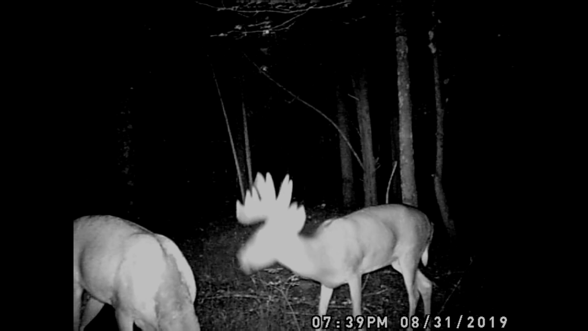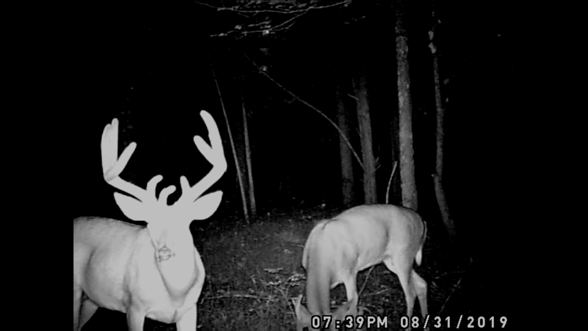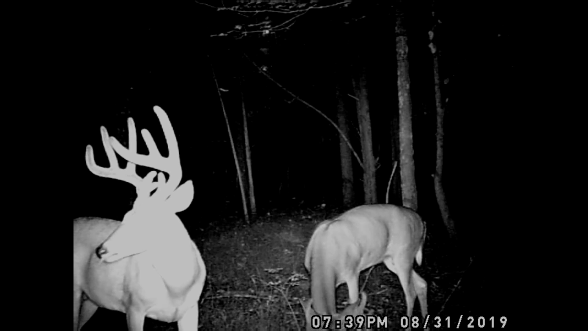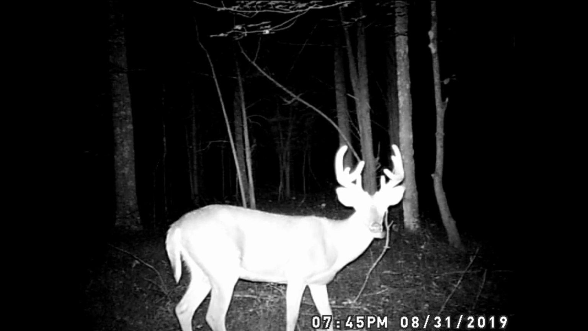So he's yet another tall one, and there's going to be another, like a 2-year-old 8 coming. I don't think it's this 10-pointer, but you'll see in a minute. It looks like there's 2 young 10-pointers here. Here it is. I think that's a different one from the one that we just saw, but I'm not 100% certain.